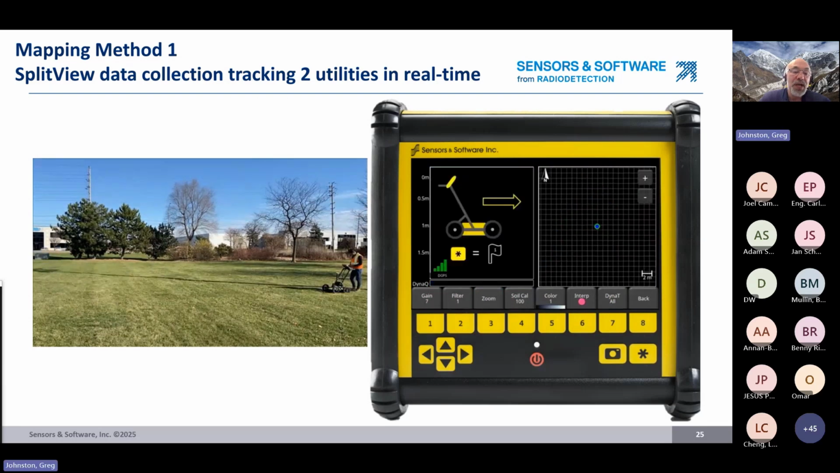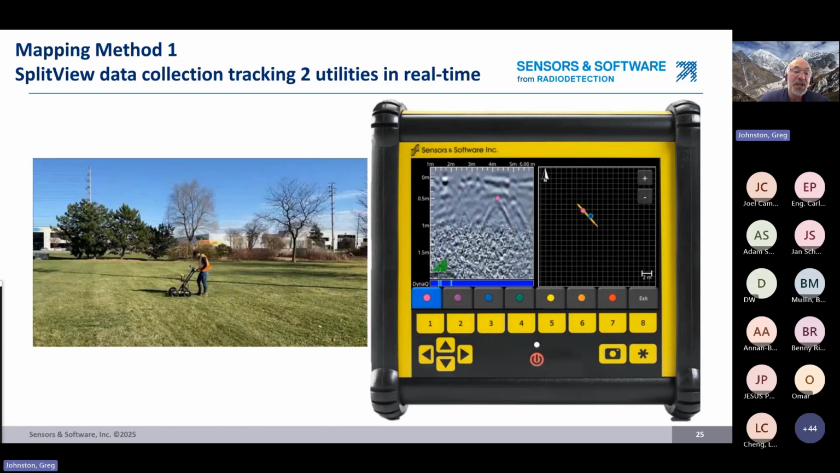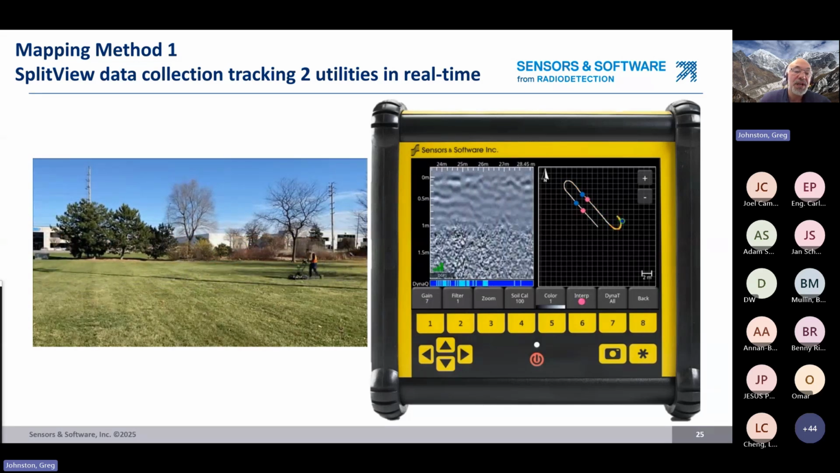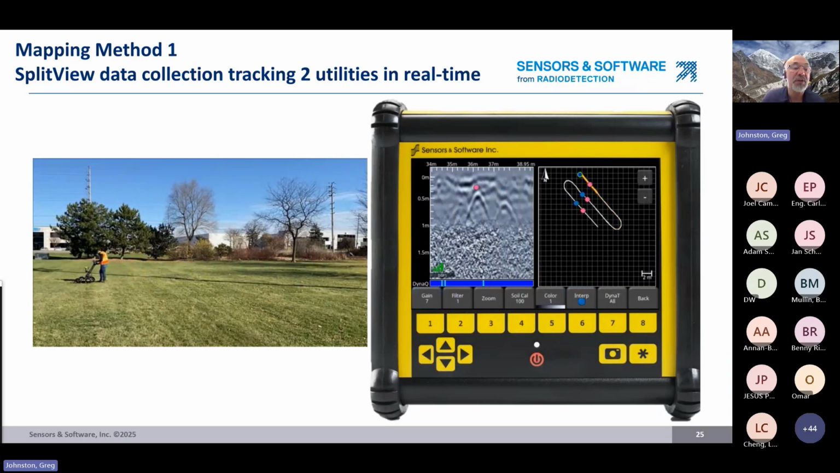So in the end, we have this X pattern of the blue dots and the pink dots. And again, with a high accuracy GNSS, it's all geo-referenced. And so we can go straight from here into mapping software.